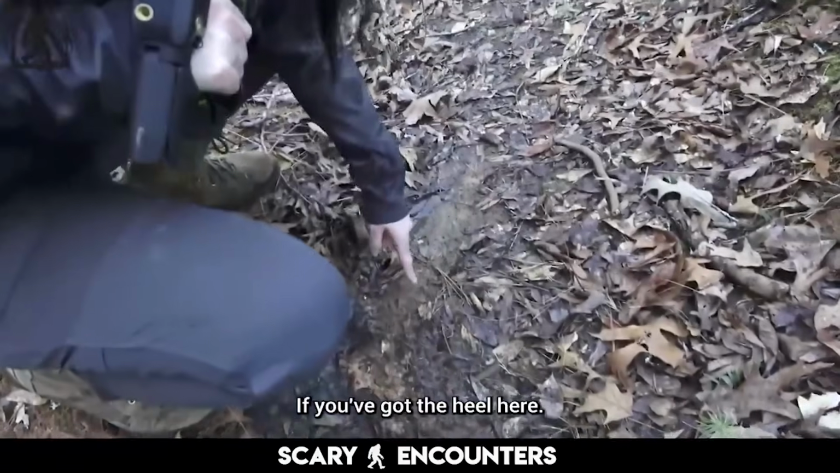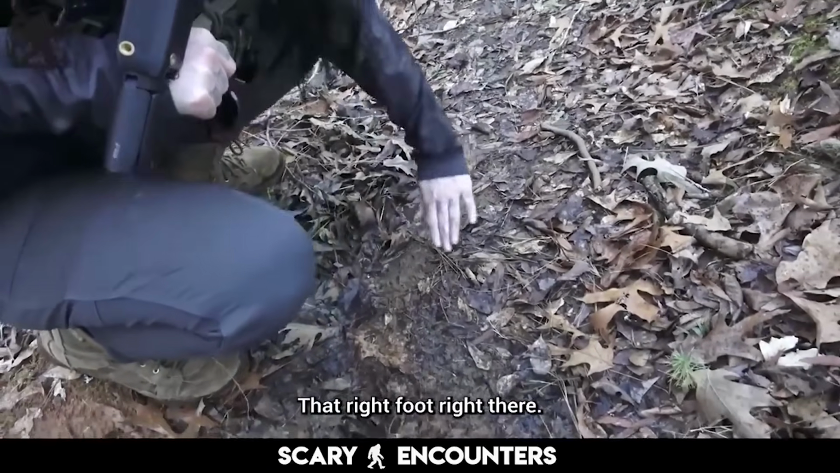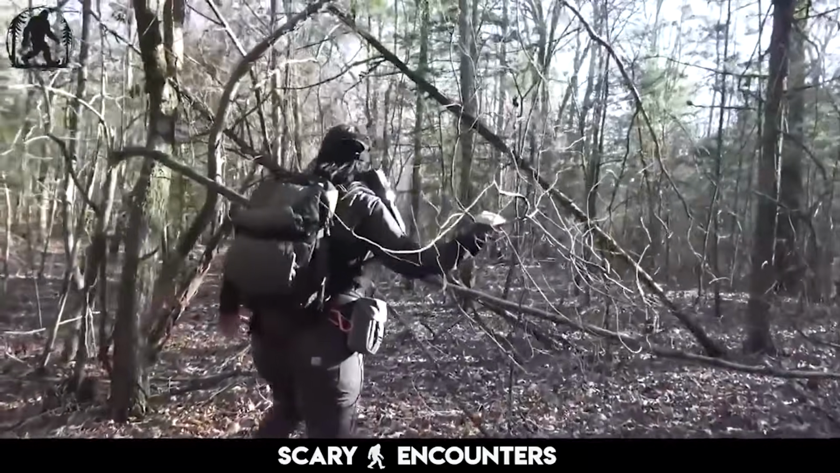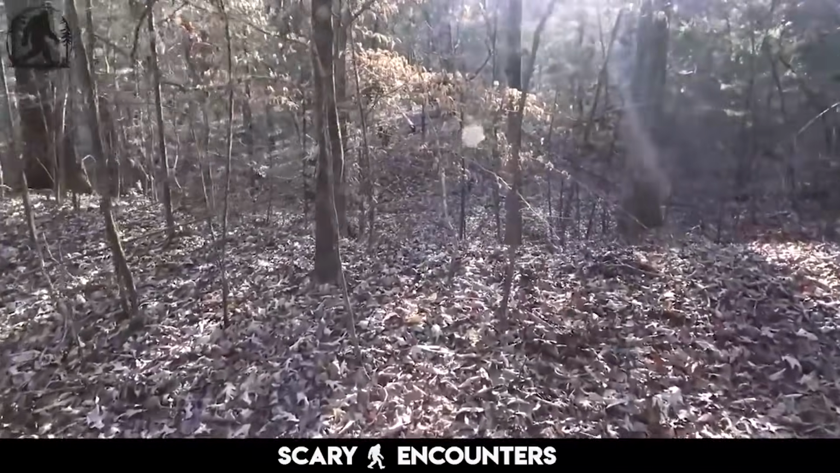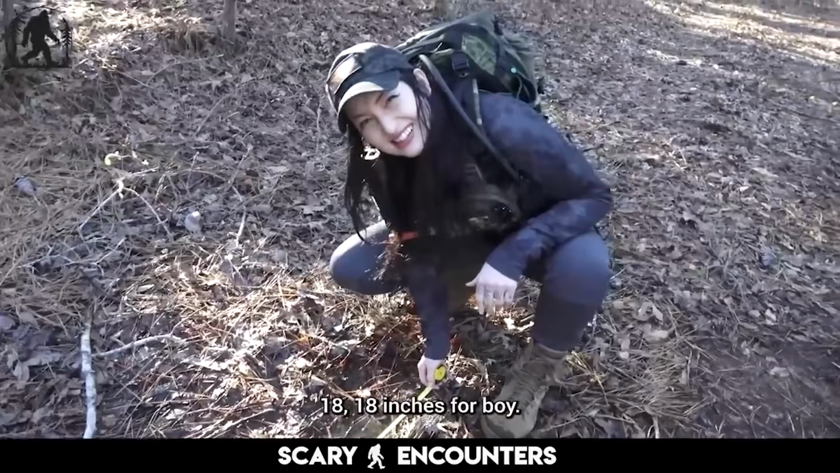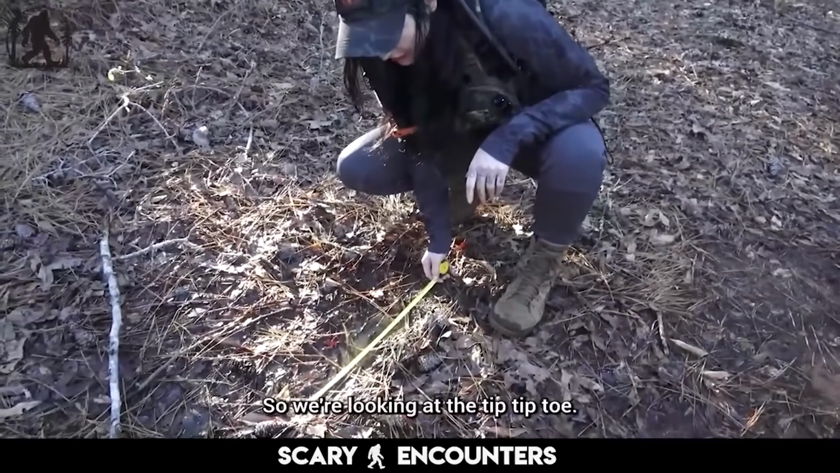You got the heel here, and then that inner part of that foot, that right foot right there. But there's a slide. You can see it in the mud here. There's a pit, broken off at the base and leaned onto this as well. All of these are live trees. And then this other one has been bent over the live tree and has been pinned at the bottom here. This is bizarre. 18 inches. Oh boy. All right. Yeah, so we're looking at the tip toe.